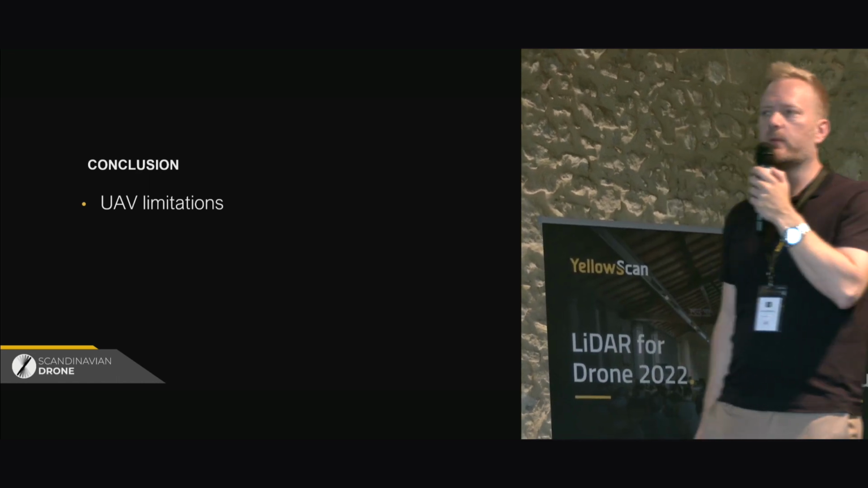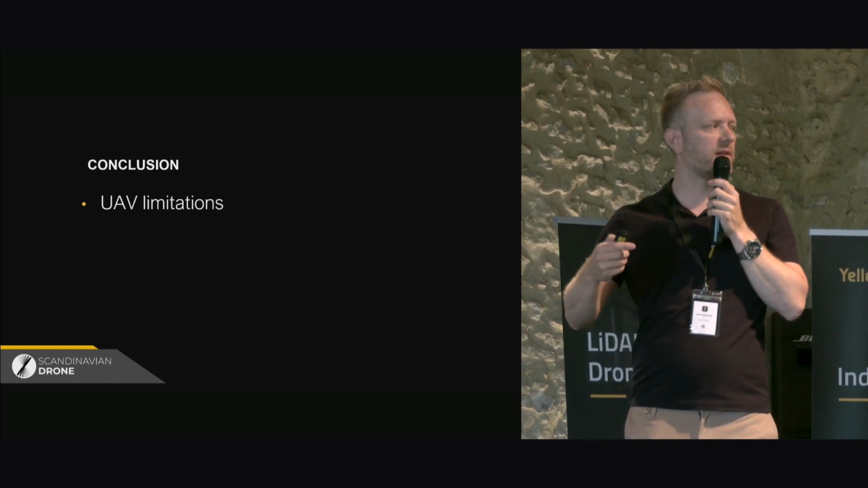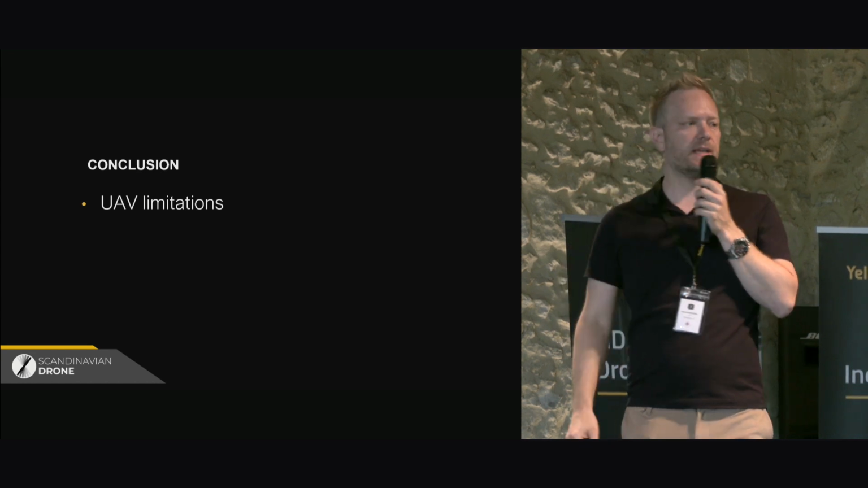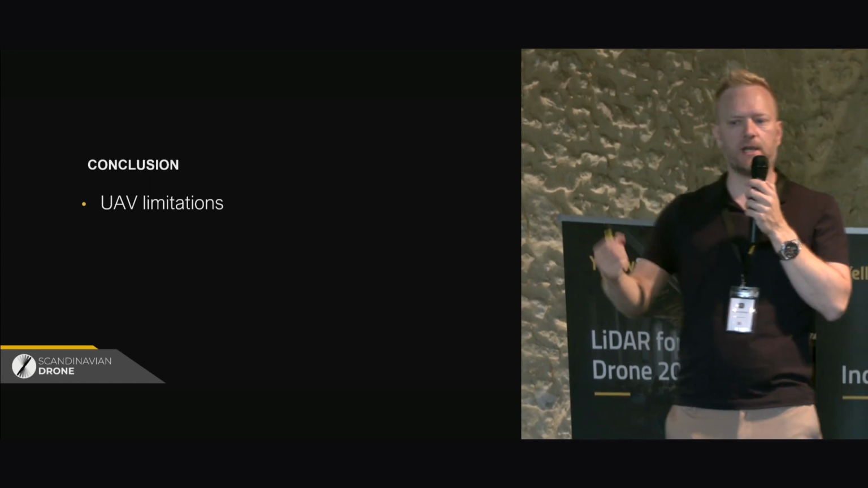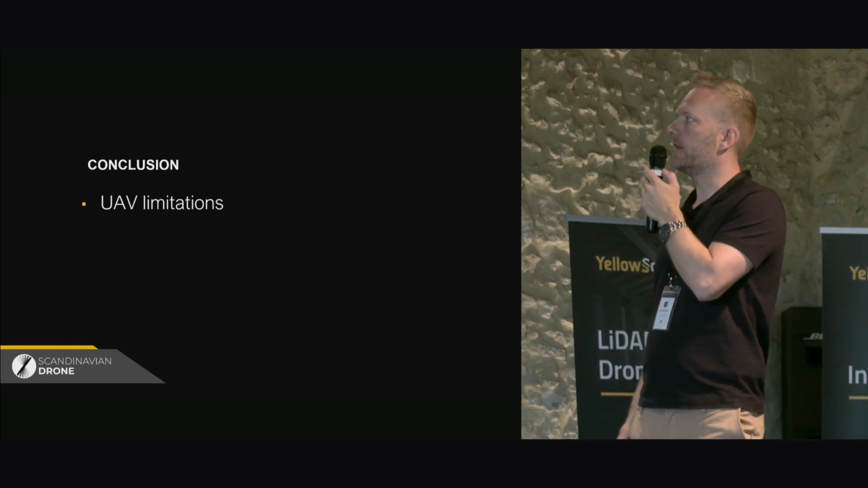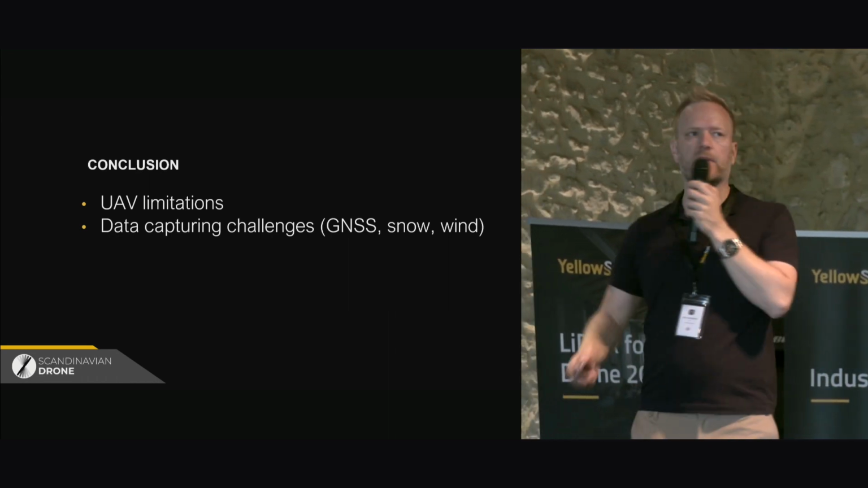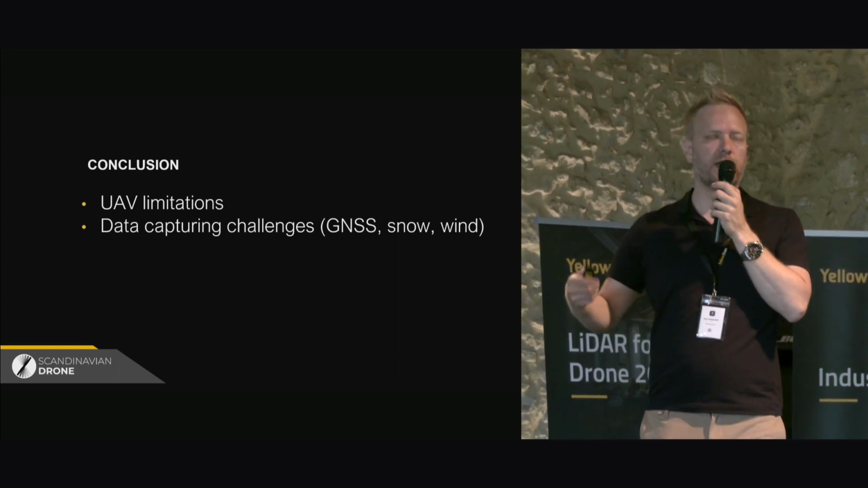So while we might think that something like a Matrice 300 is a very rugged and solid platform, and it is, you can still see that when you come up in these mountains, those smaller drones actually have limitations. So in many cases, you really need something like a Velos or upwards, some really large and powerful system that can also carry heavier payloads. And of course, you have the challenges of collecting good data in bad scenarios, both, as I mentioned, with the GNSS shadows in the valleys, and also snow and wind.